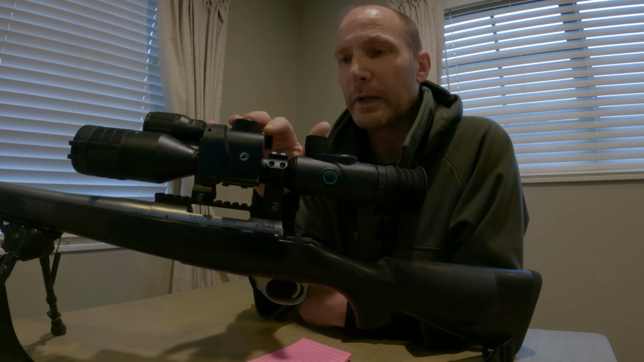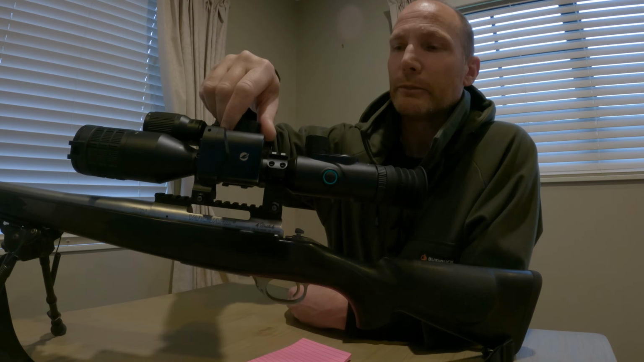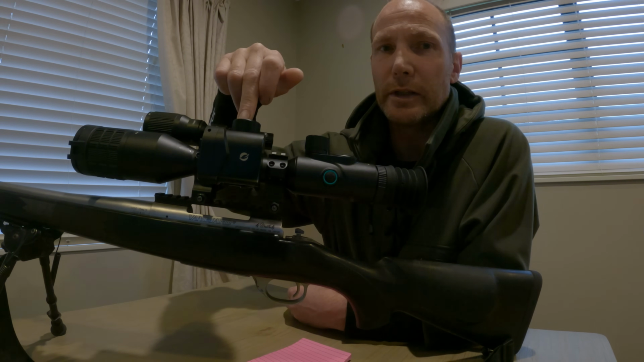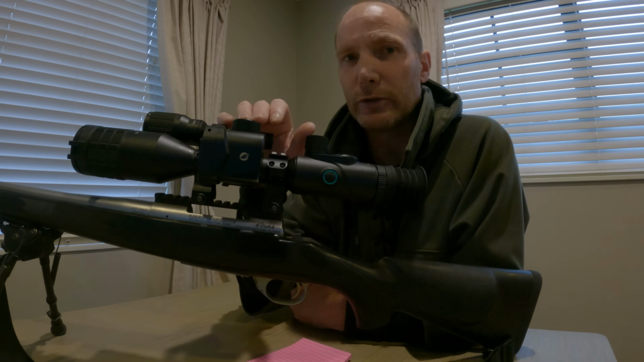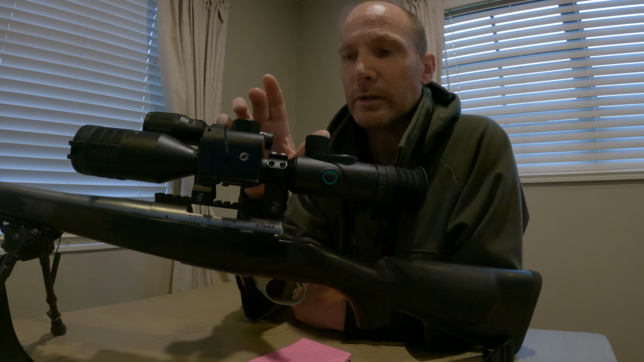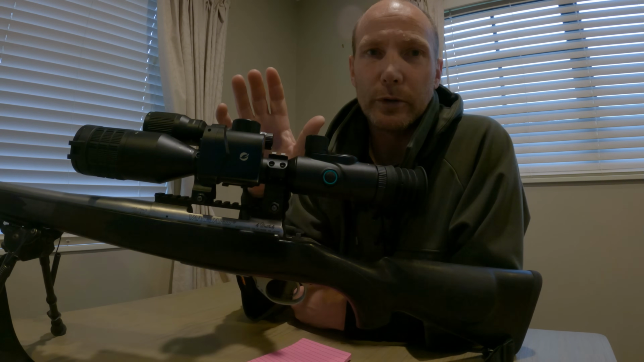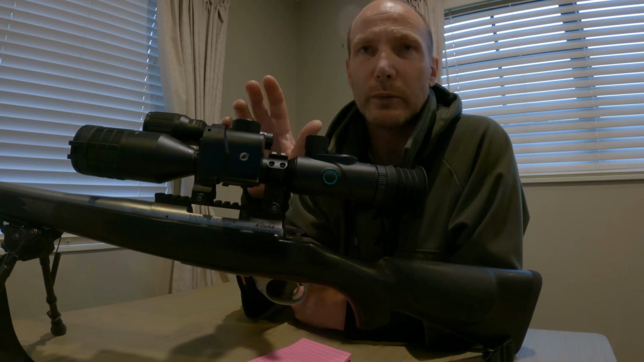The batteries in this thing, as it comes on the top here, there's an internal battery built in, and then there's an external one that you can take in and out. And when this first turned up, I took the battery out of here and out of the infrared torch, and I ordered spare batteries because I thought it would be similar to my pulsar, which lasts 3 hours maximum.